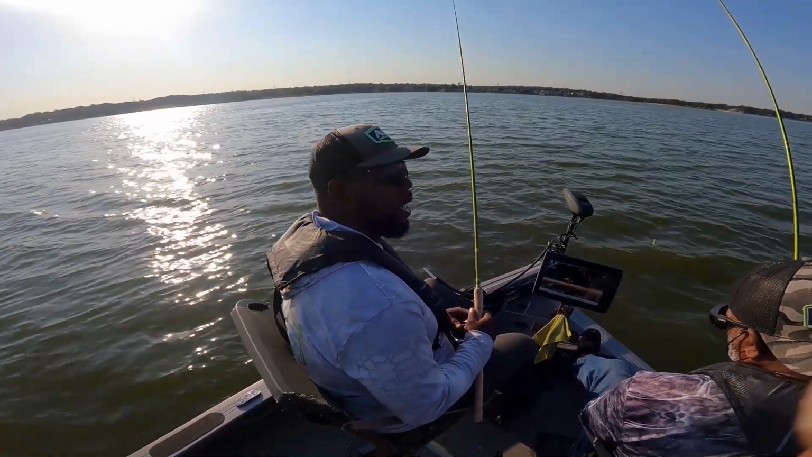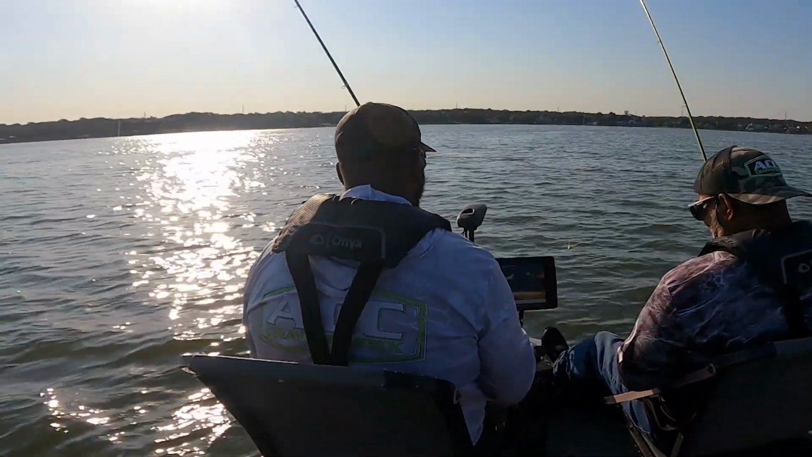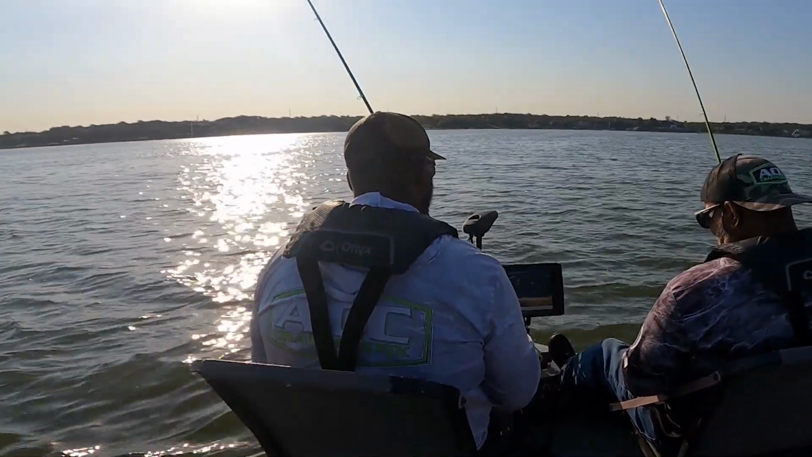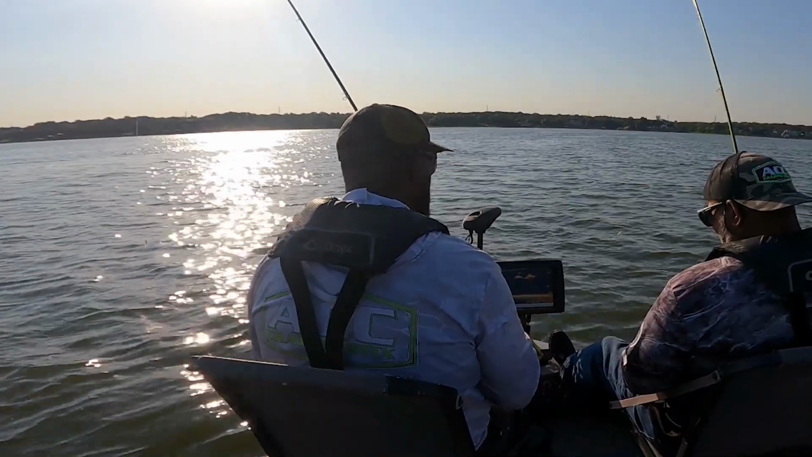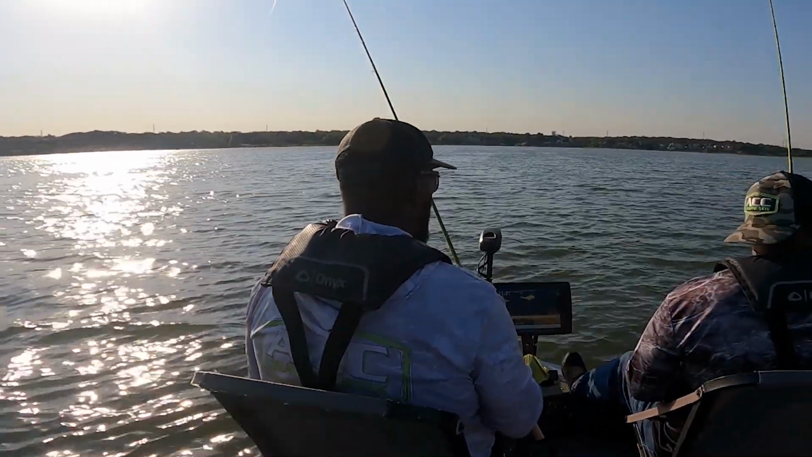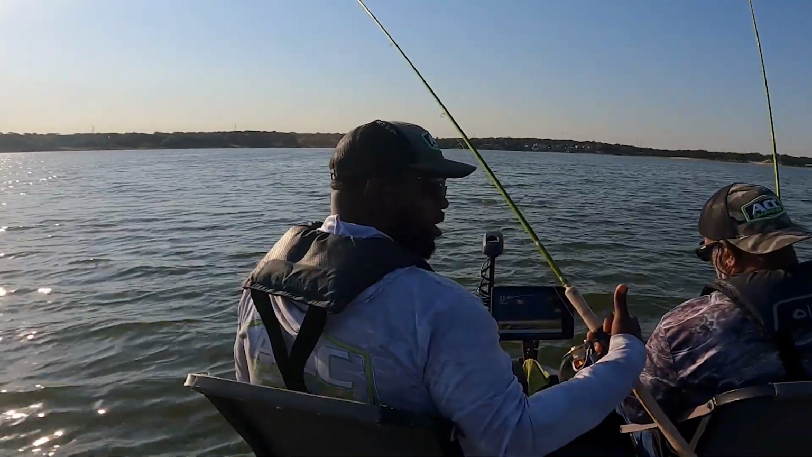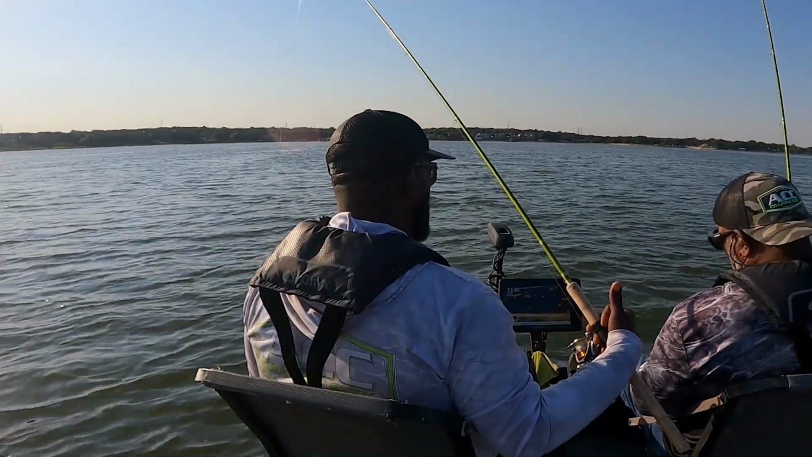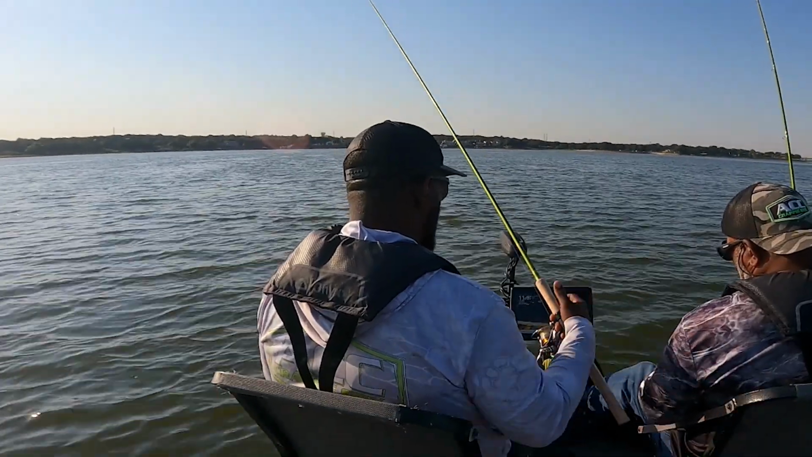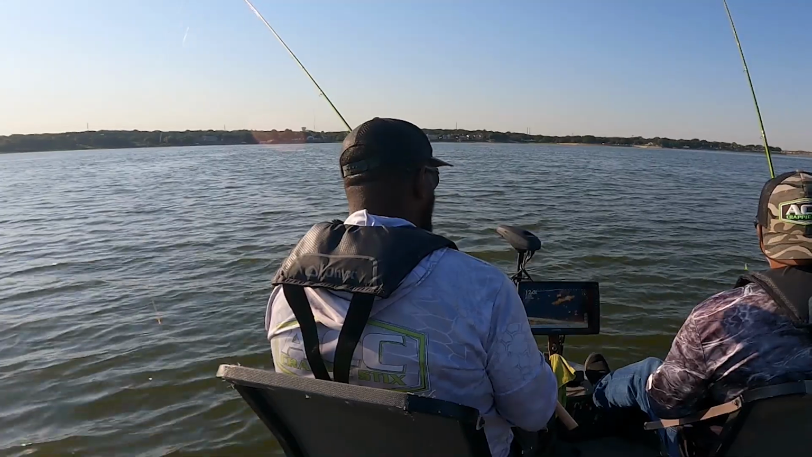Let's see if we can get one on the line. Ooh-wee, that big sucker sat there for a minute. That's where them crappie brakes will come into play, man. When you see something at the last minute, that's where them crappie brakes will come into play without spooking your fish because all your thrust is on the back. So 18 foot away is where your brakes would be, and away from these fish that are 18 foot in front of those brakes.